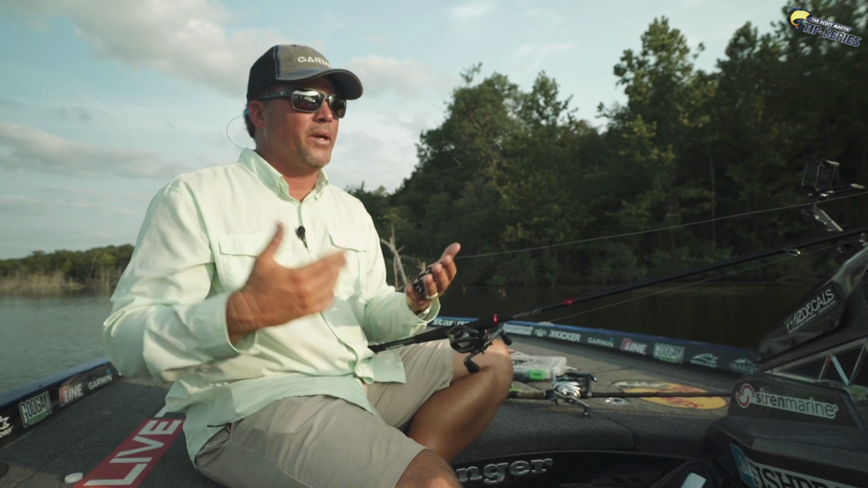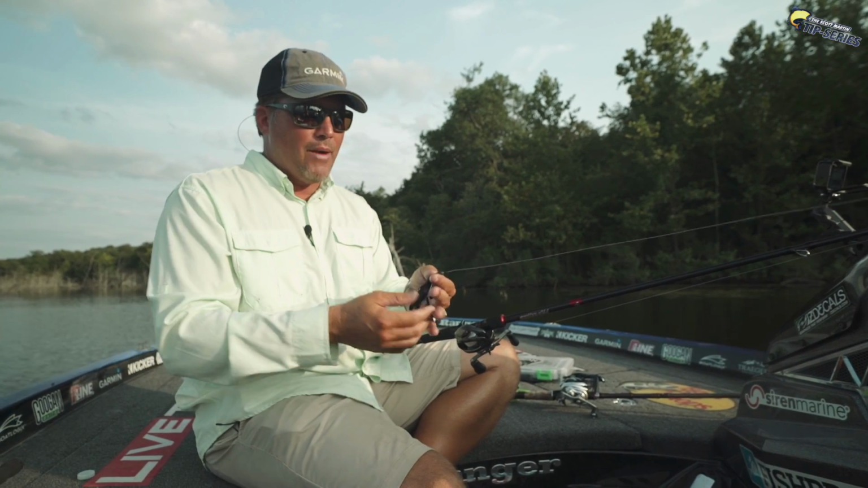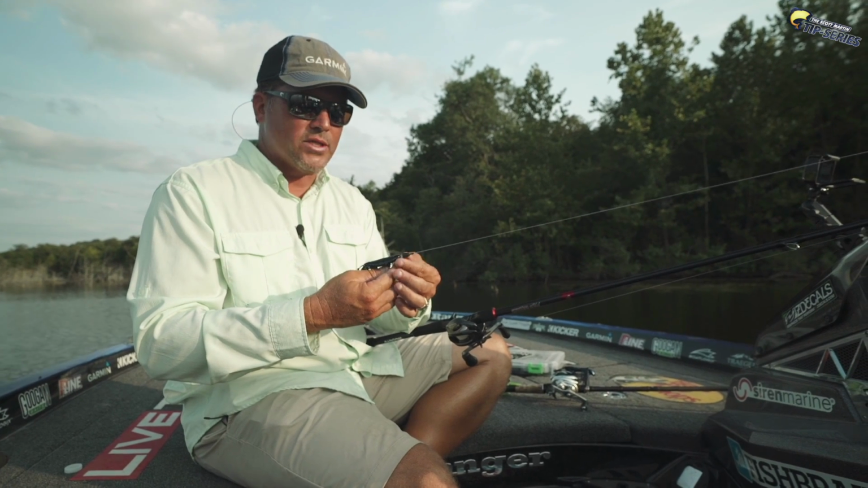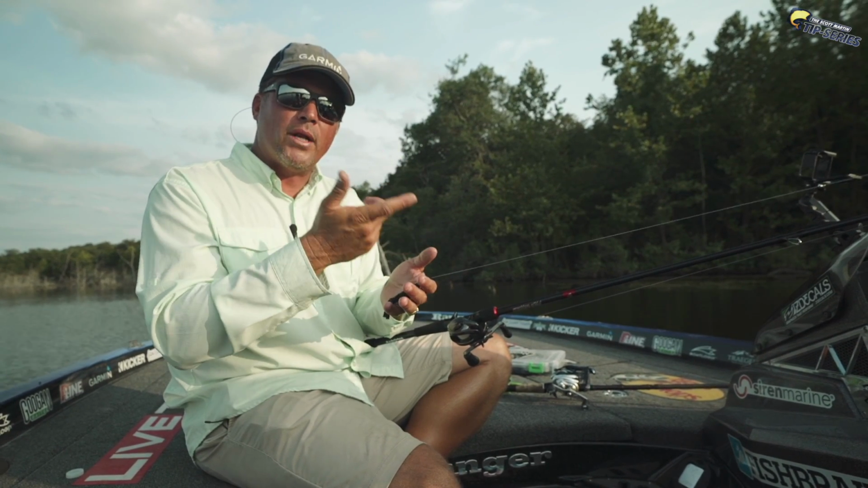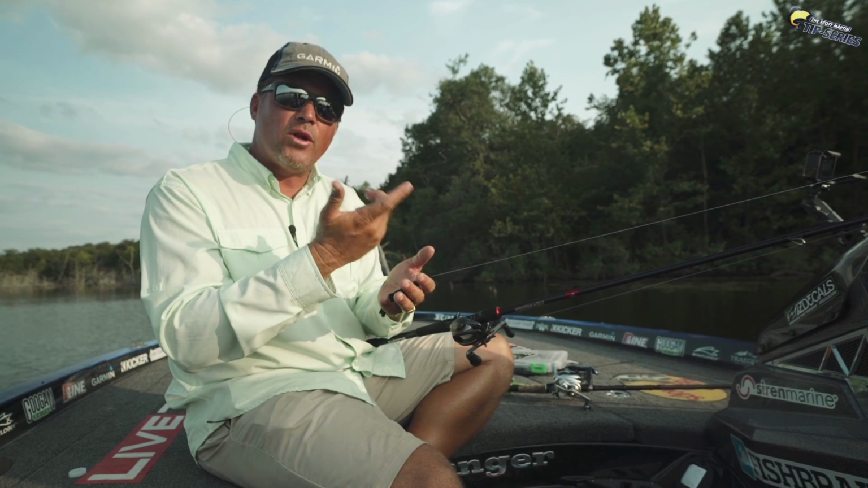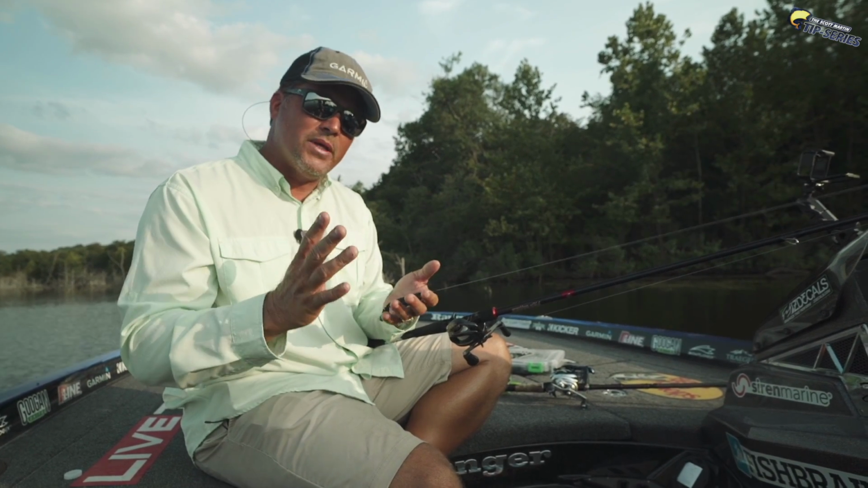You don't want to flip a big 1 ounce or an ounce and a half or even a 3/4. I'm flipping a 1/4 ounce around these trees. And again, some of these trees are really, really bushy, but I want it to get down there and I want it to get on a limb like halfway down and hold it there, kind of like a crawdad would be crawling up a tree. And a lot of times those suspended bass will grab it.